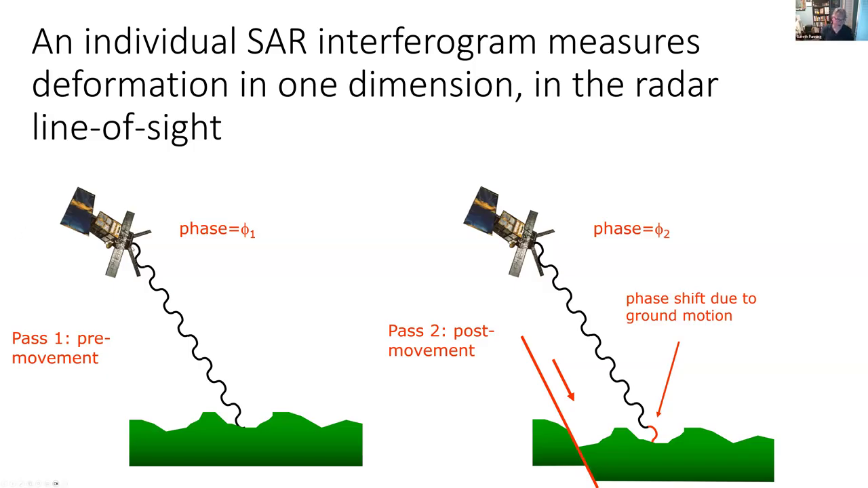It beamed microwaves towards the ground, and it measured the echoes back at the satellite antenna, and it measured both the amplitude, which is the amount of returned radiation, and the phase of those microwaves.